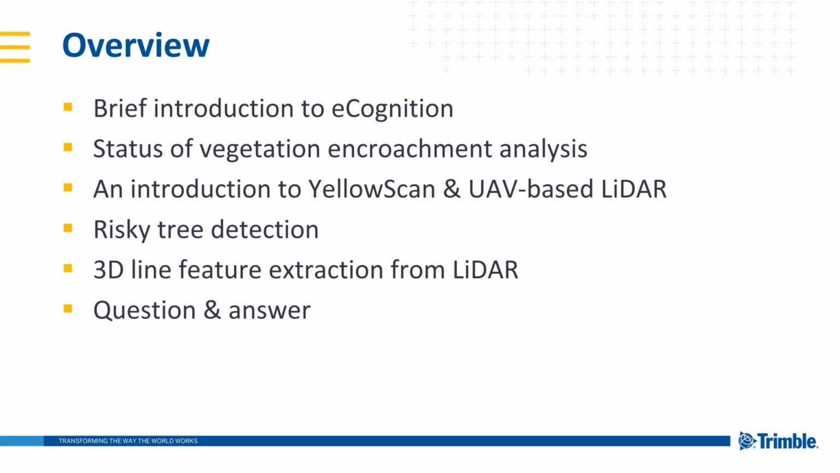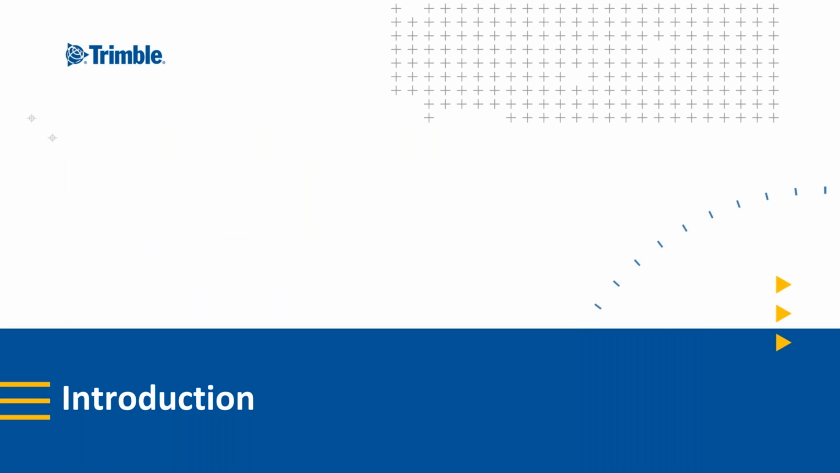So that being said, we'll jump right into our topic today. I'm going to start with an introduction to the Trimble eCognition. So we have maybe some folks out there that are YellowScan users or UAV LiDAR users in general that may not be familiar with the concept of eCognition. So let's take a look at the idea of Trimble eCognition.